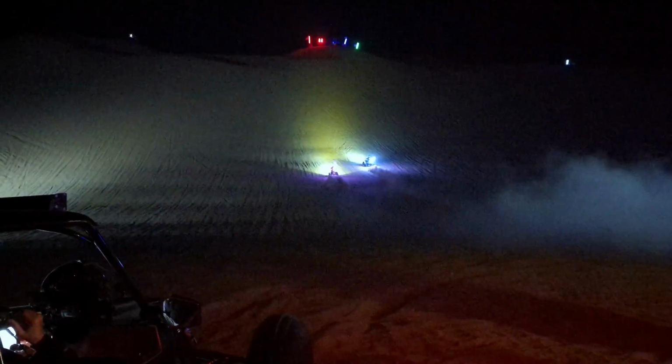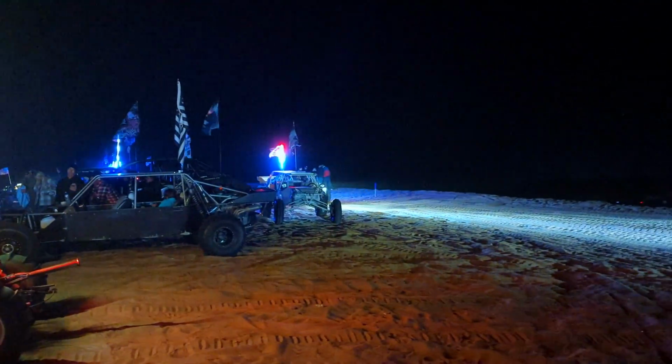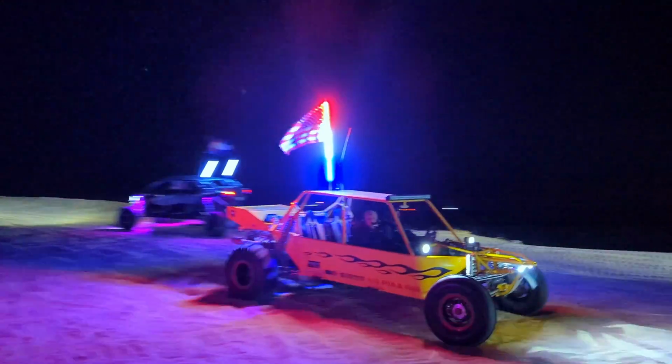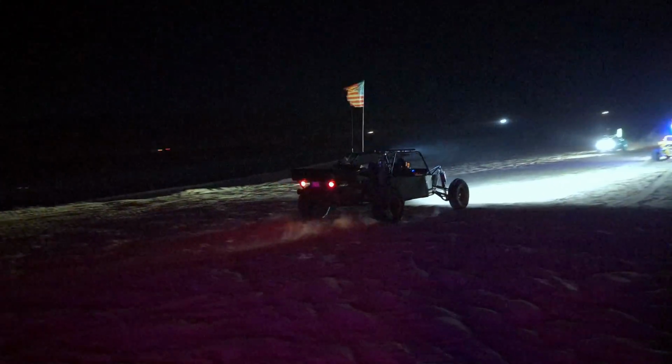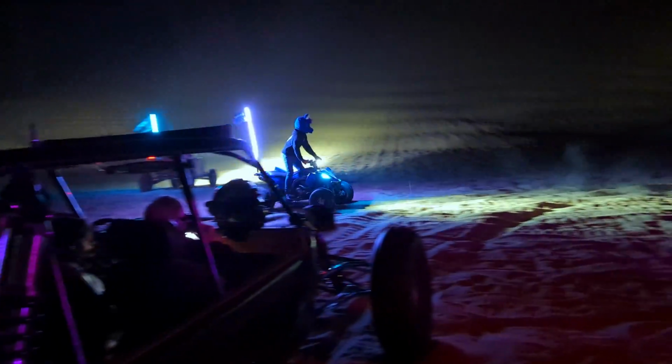All right, check this out. These quads are drag racing up the hill. Tons of sandrails, side-by-sides, quads. No dirt bikes out here tonight. Everybody's got these super cool LED whips, like the antenna, see that? That's really neat. Makes everything look like a crazy RC car. And so many people out here have these crazy turbocharged or twin turbocharged or supercharged LS-based sandrails.